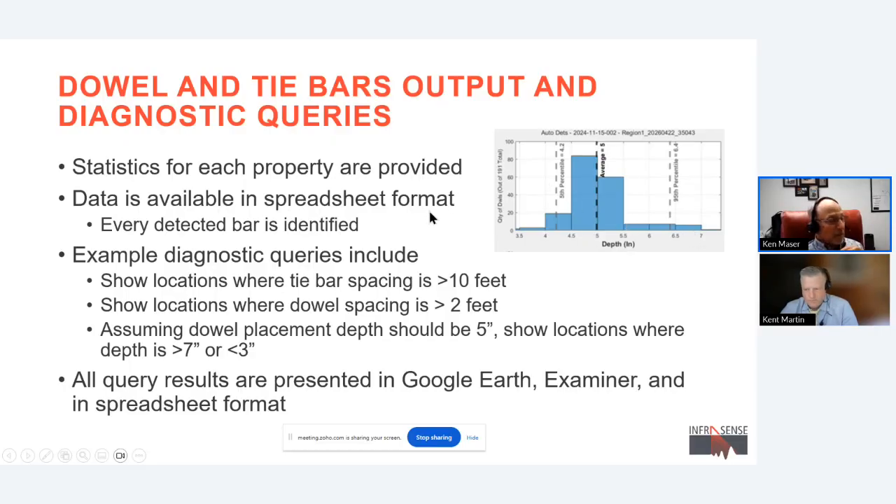The data is available also in spreadsheet format, and we can make queries. For example, we can tell the program, show us locations where the tie bar spacing is greater than 10 feet. And it'll point us to a location like I showed in the earlier slide. Show locations where dowel spacing is greater than 2 feet, and it will identify and map out those locations.